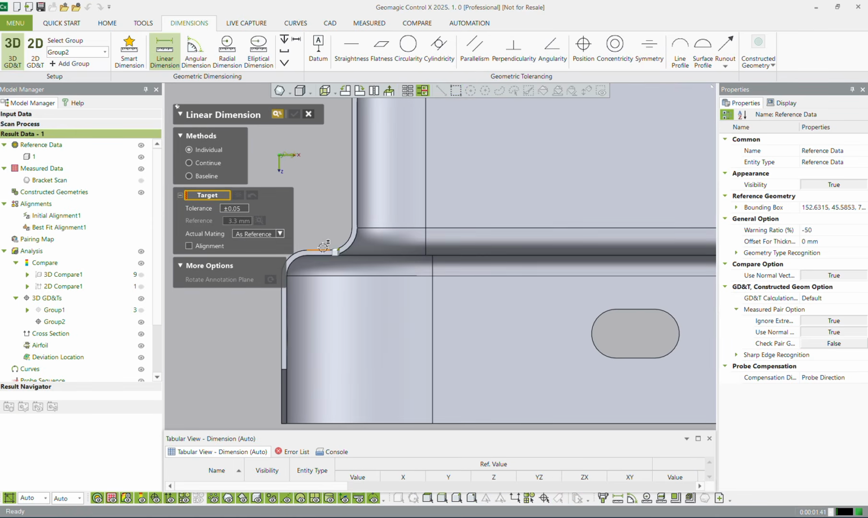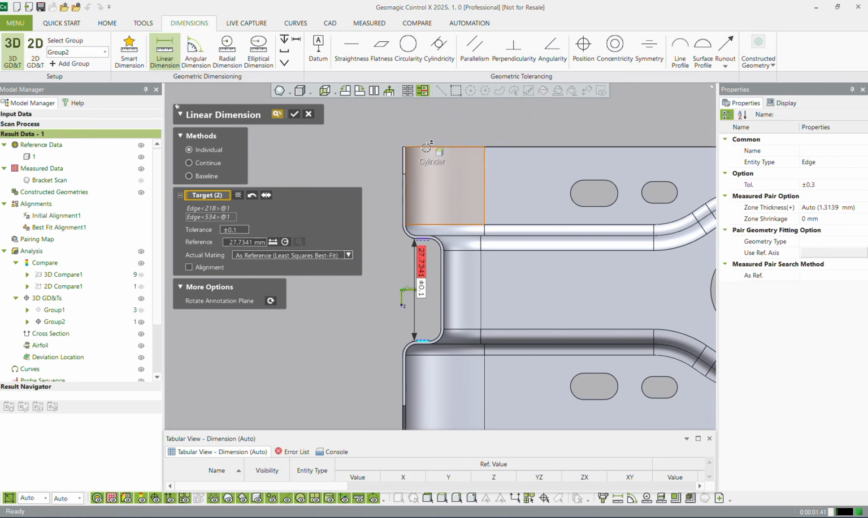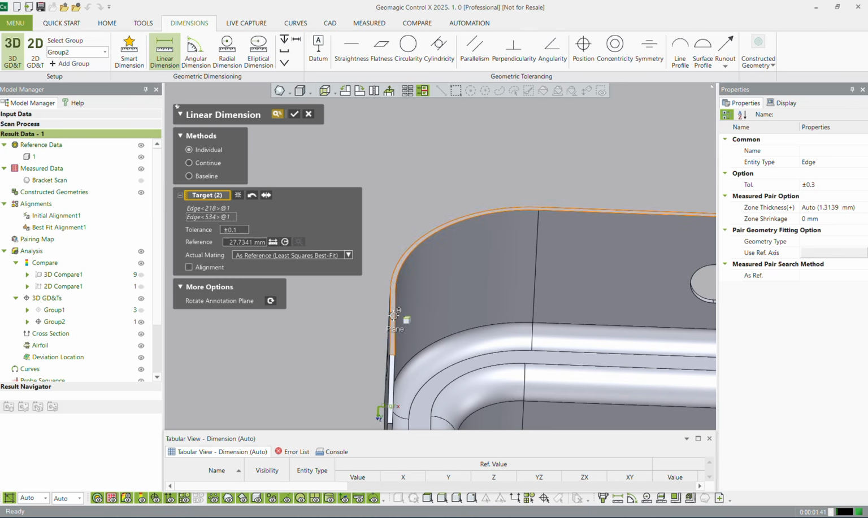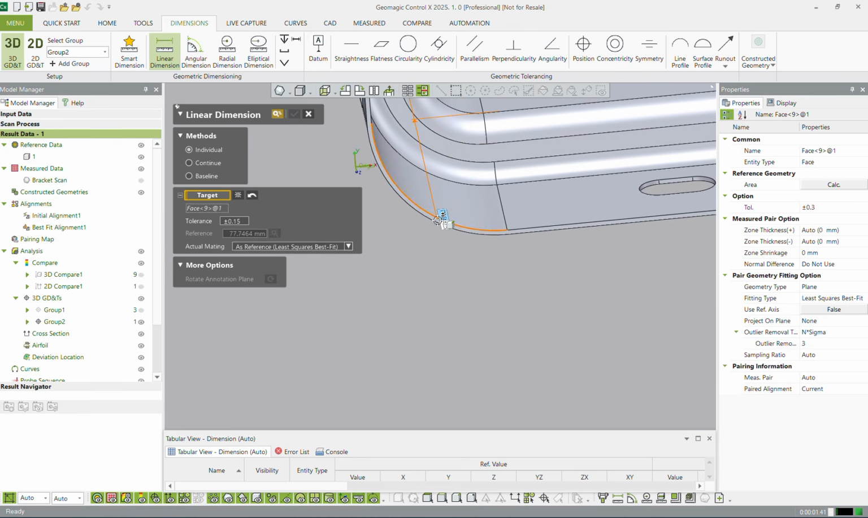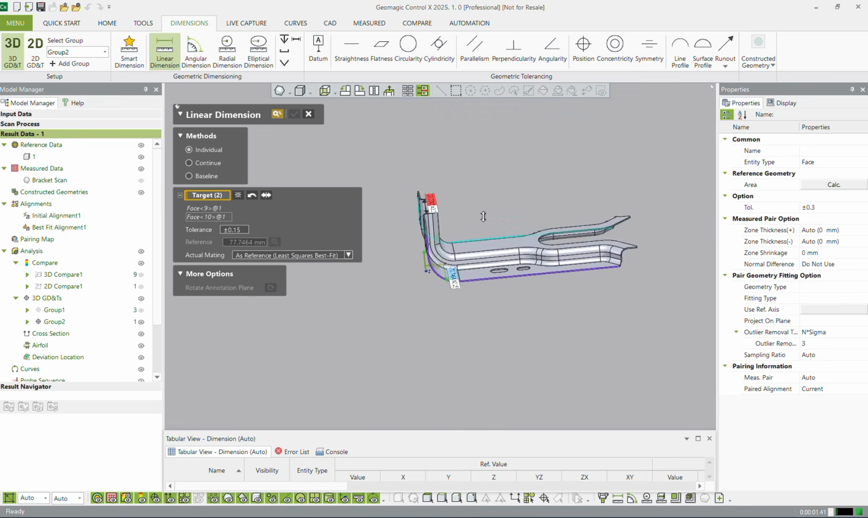We'll do from this to this, and we'll do from, zoom in. Sometimes it's hard to grab that, so you might have to rotate over to this side. Do from this plane surface here to this plane. Got to hover over it, zoom in a little bit more. There we go.